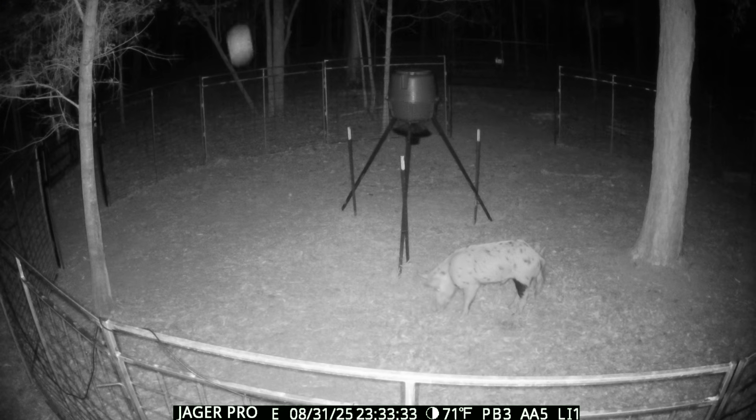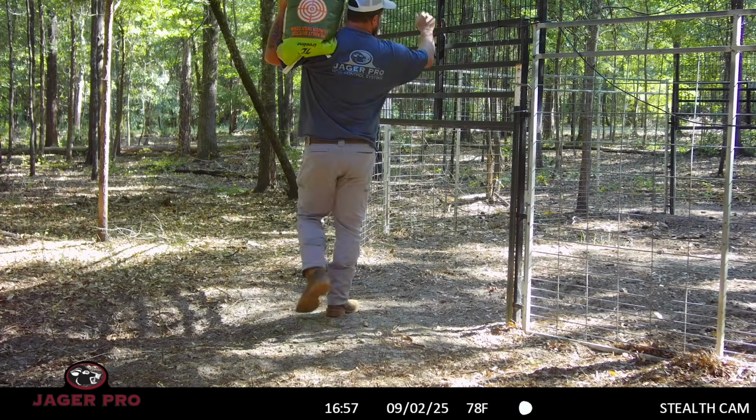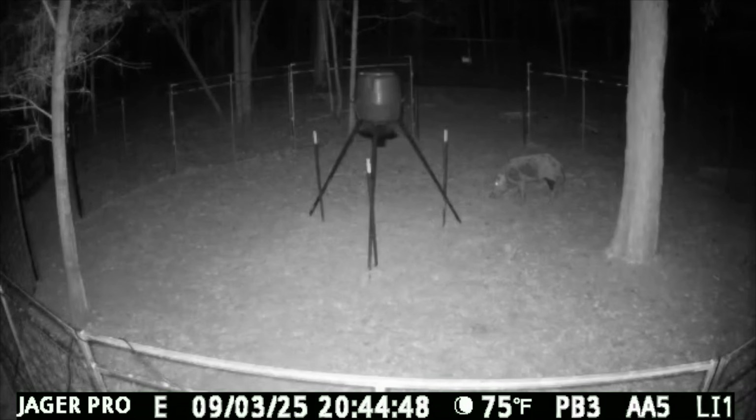A few nights later, another lone boar wanders into the trap. He didn't stay long and I missed my opportunity to drop the gates. I rebait on the 2nd of September hoping to pull the boar back in. On September the 3rd, he slips up and enters the trap.